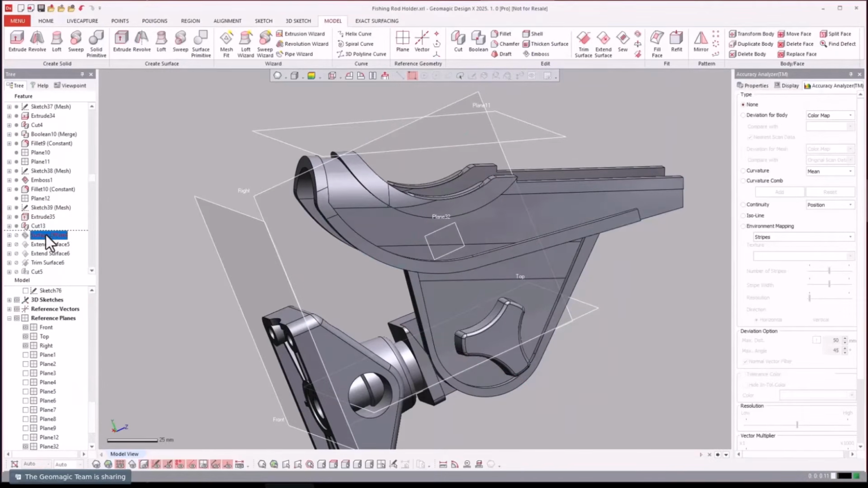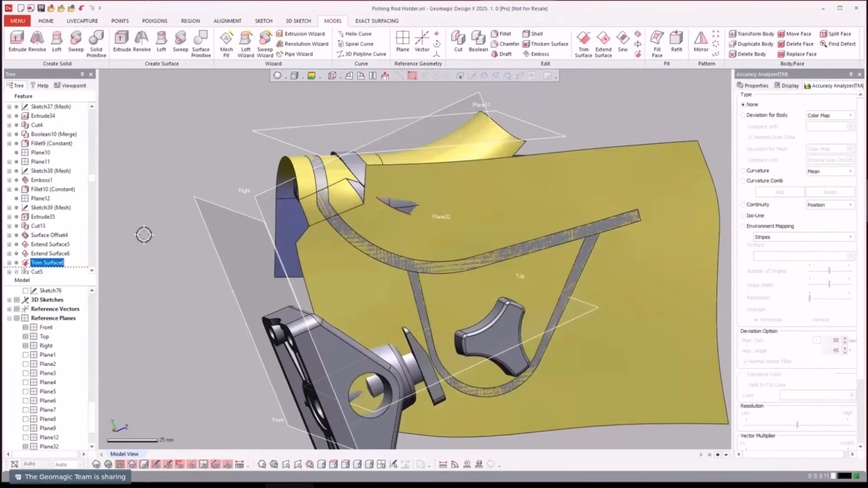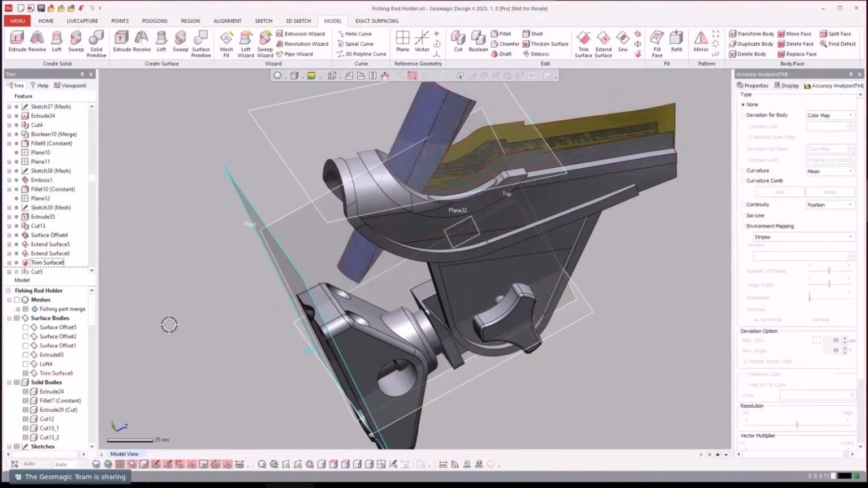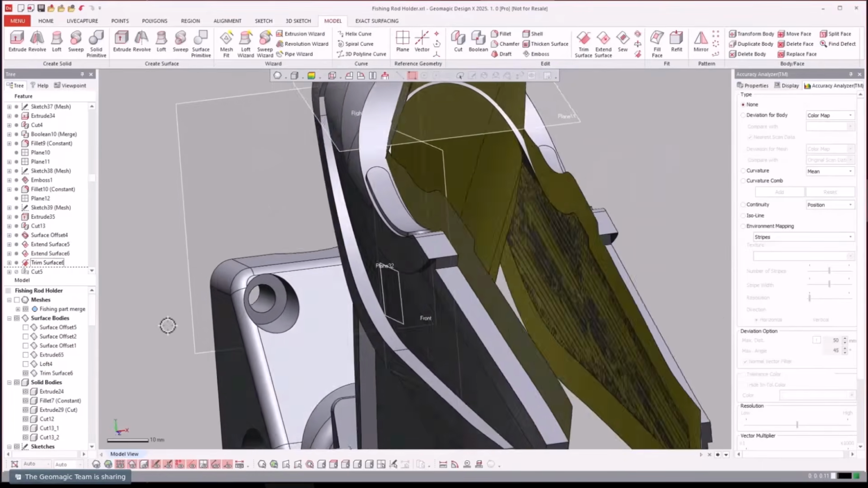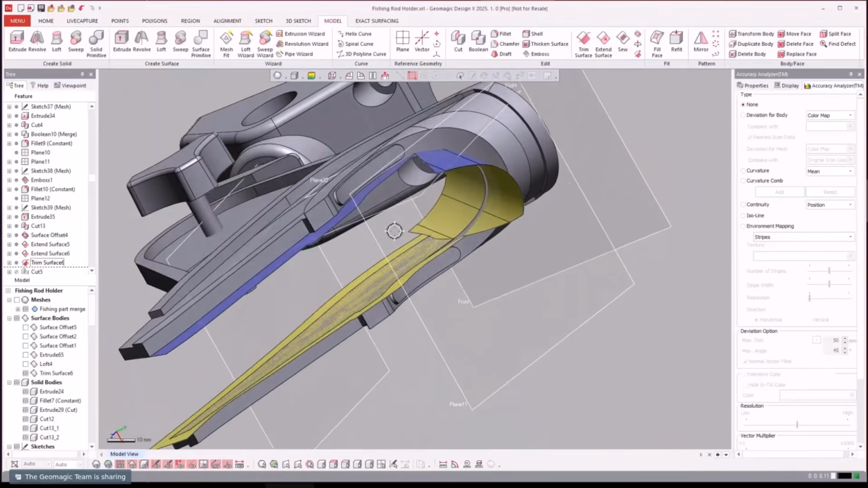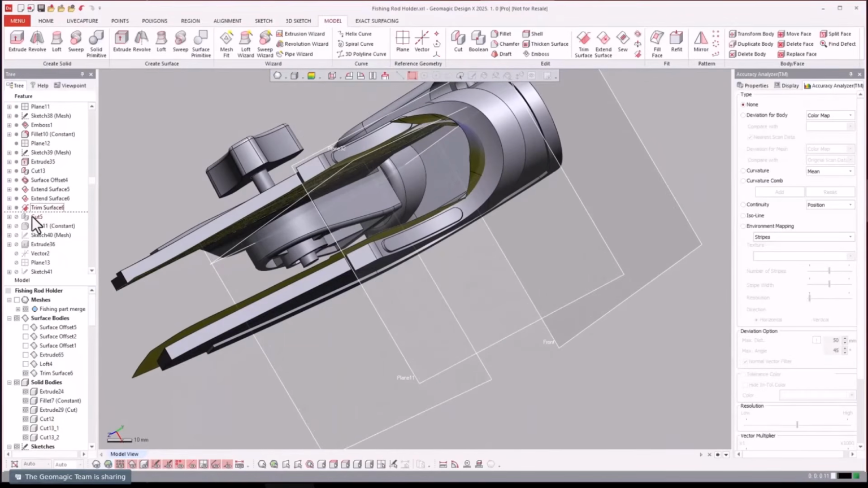Now we're going to do some surface offsets and extends and trims. Let's just check those out here. And let's just clean up our interface a smidge there and turn on this one. So we created that, trimmed this to the outside, and let's see where we go with that.